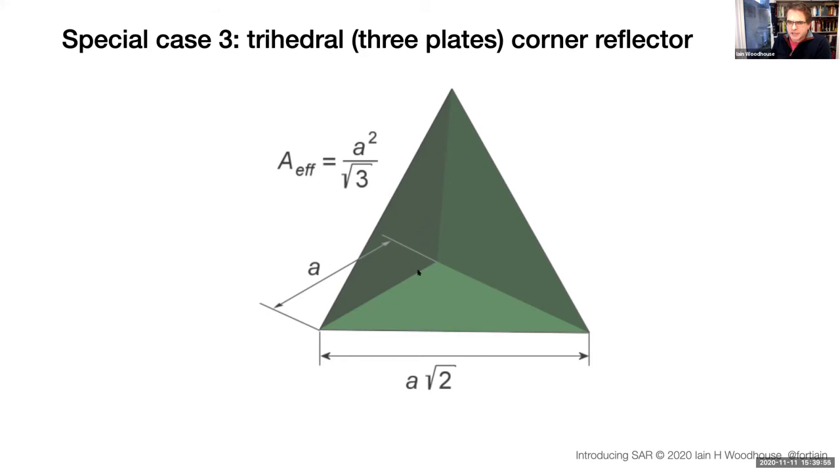But it also occurs naturally. Well, not naturally. It occurs by chance in the way that structures are built, because typically you will end up with vertical walls and horizontal panels, and the ships that we'll see turn up as very bright targets in the ocean. That's partly a consequence of having lots of these corner reflectors just by chance.